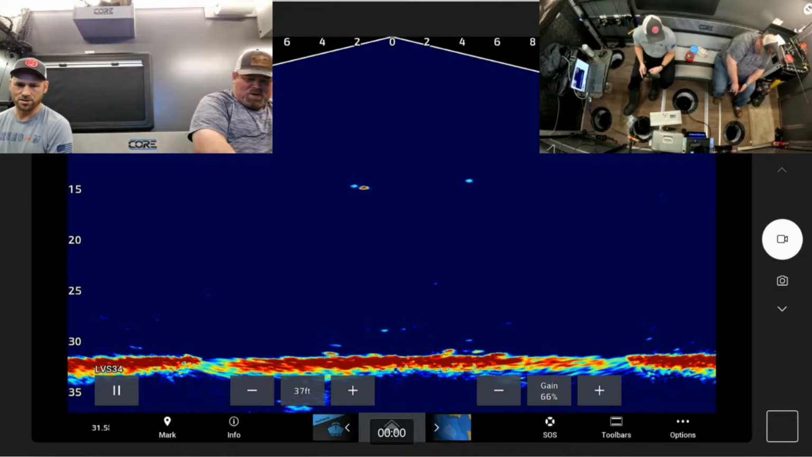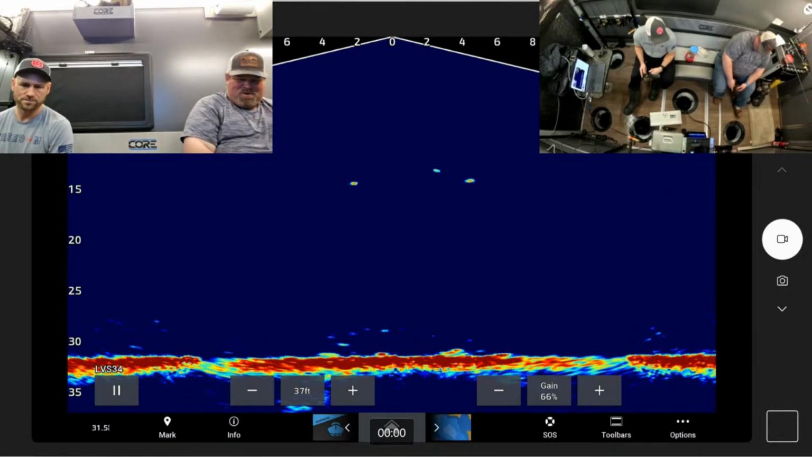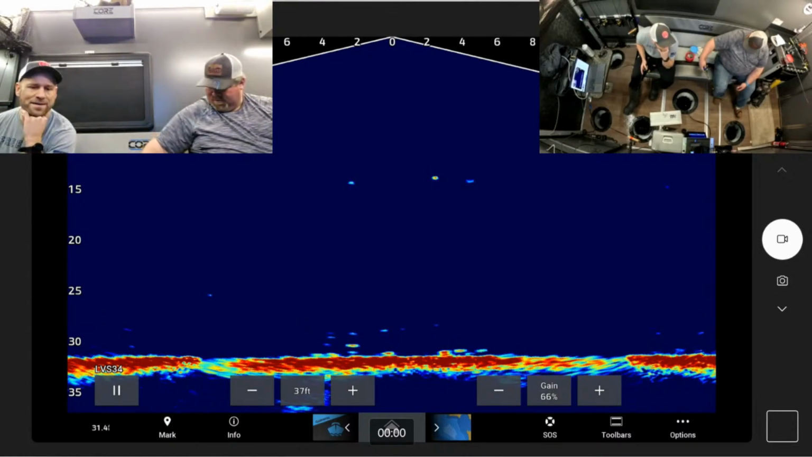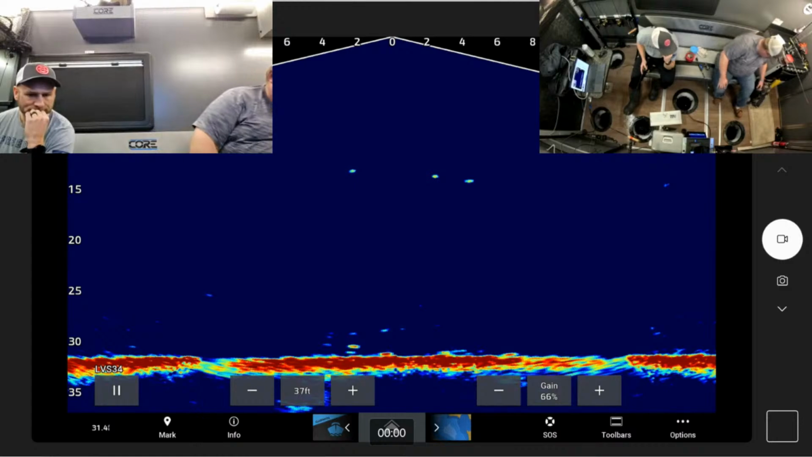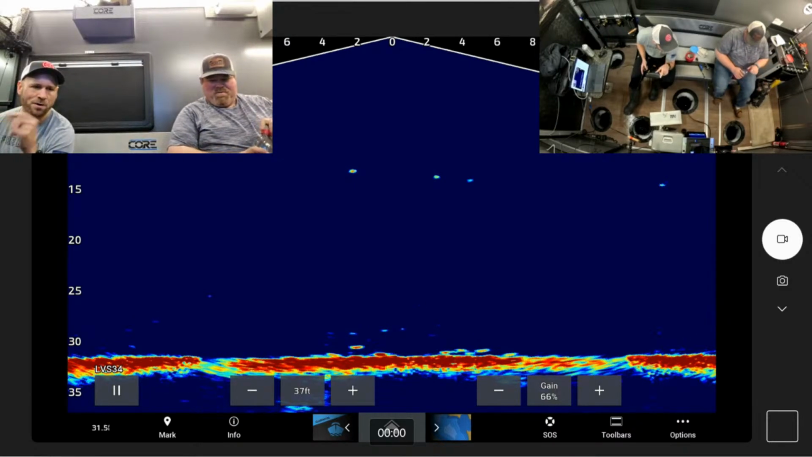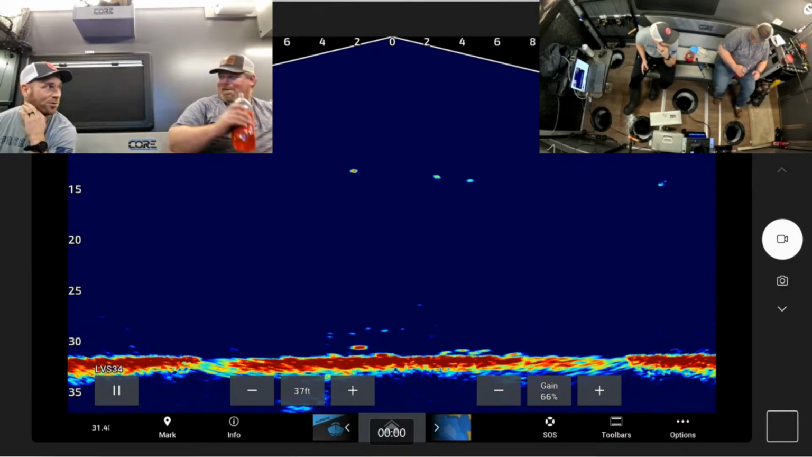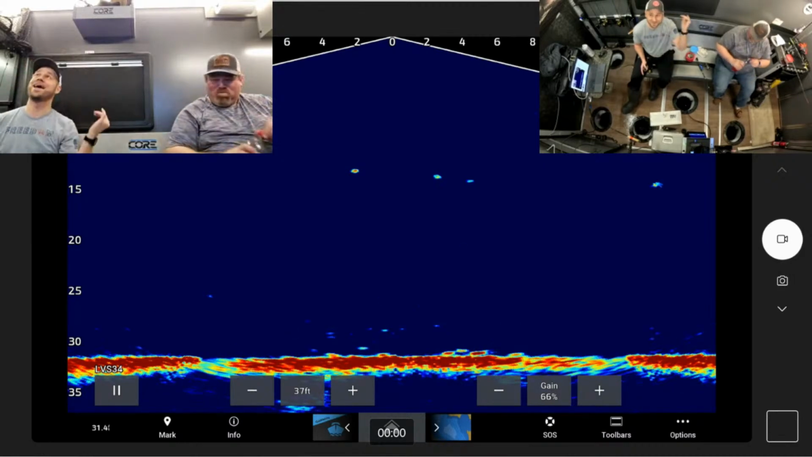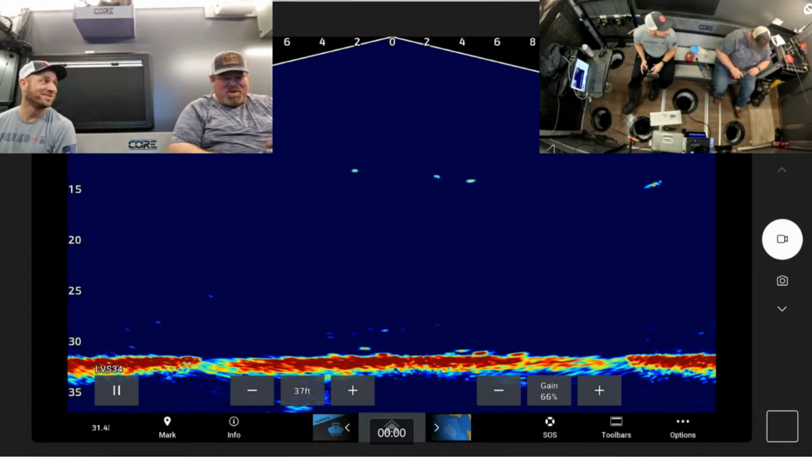Launch into the rivers, because then I can take the Rum. Oh no, the dam is there. Can't get around the dam. I was going to say I could take the Rum River down to the Mississippi. Yeah, it is downstream.